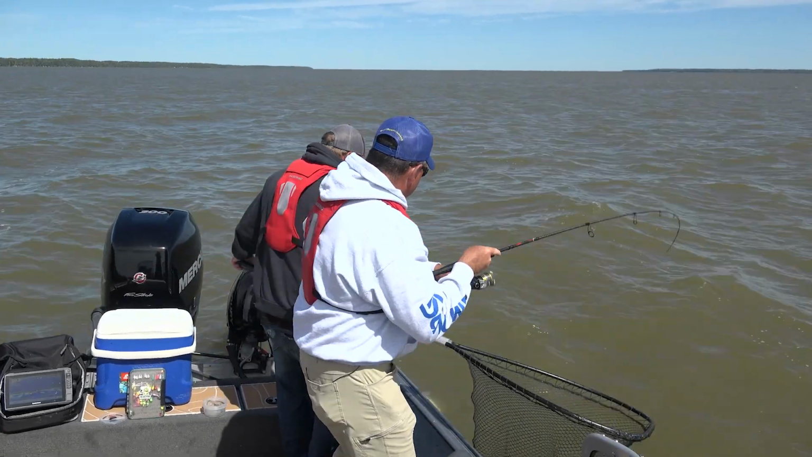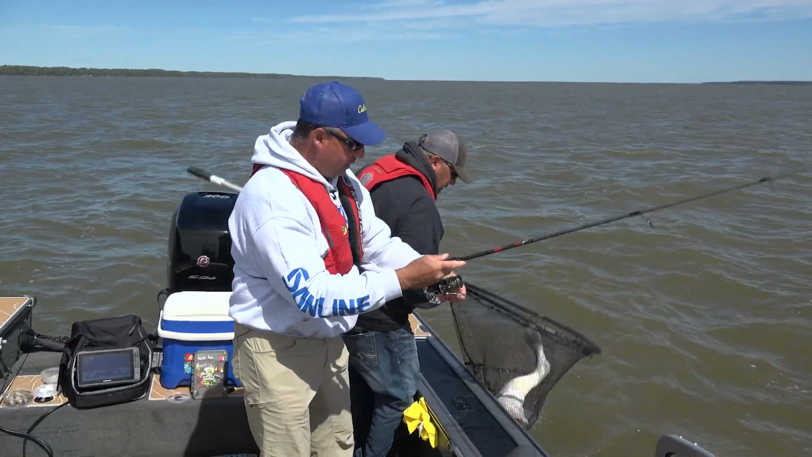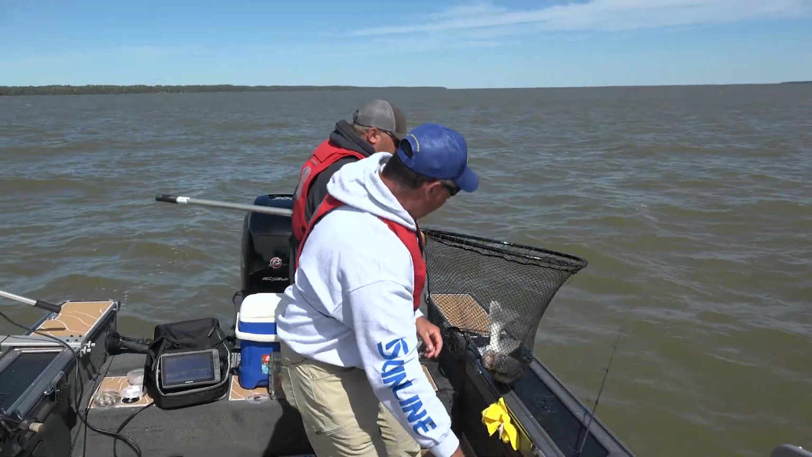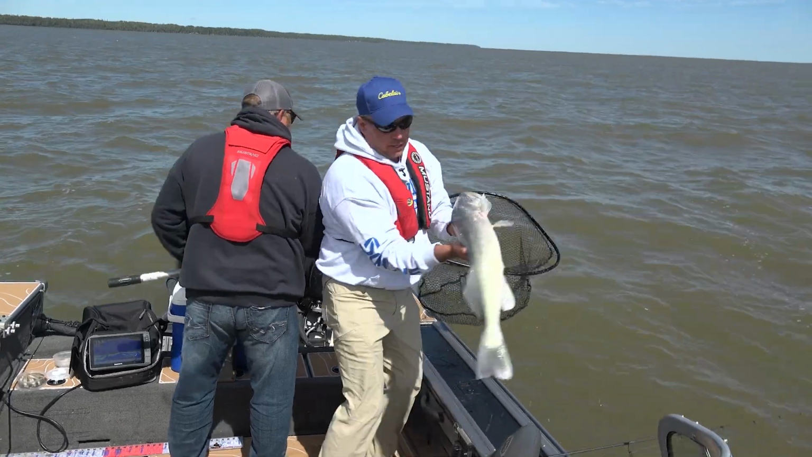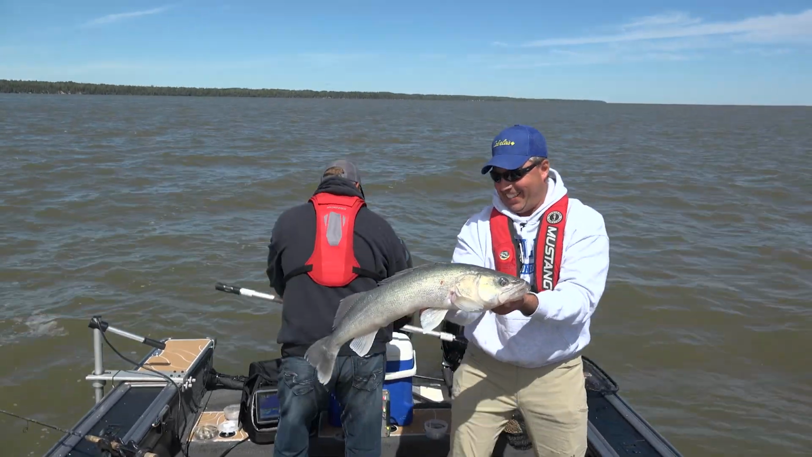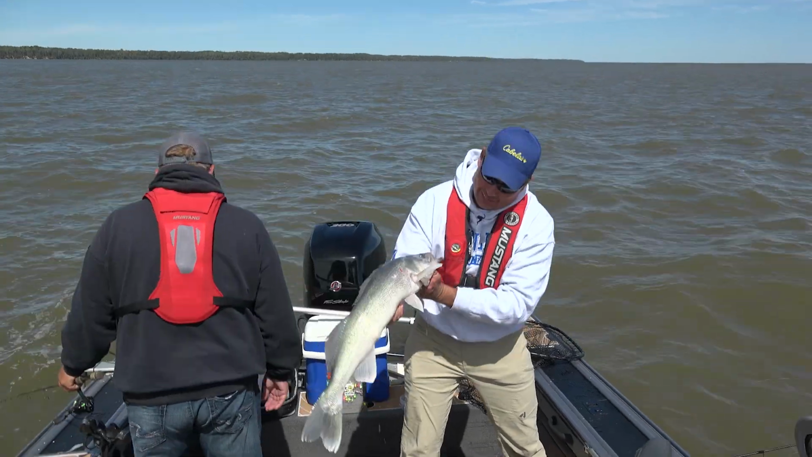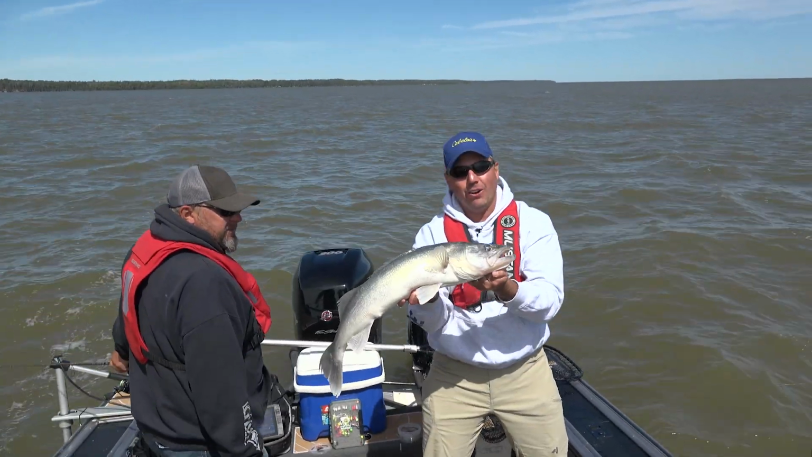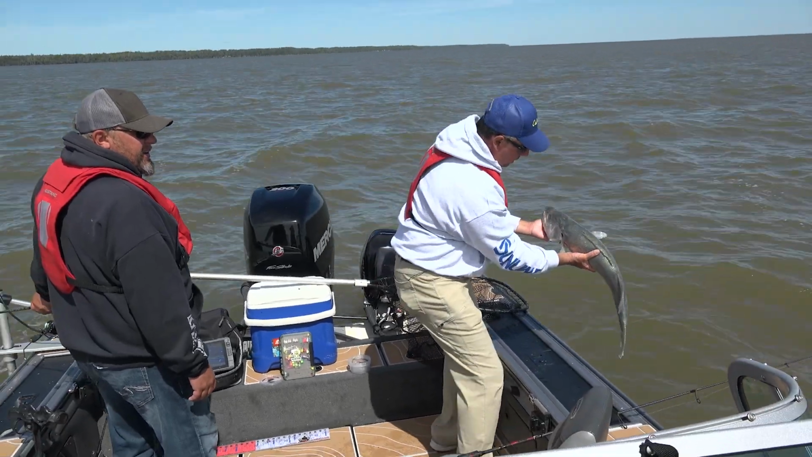And here we are catching some huge walleye. Holy moly. Holy cow. Right on, Wes. Paul promised me he'd get me some big ones, and here they are. I don't know how long she is. Not gonna measure, don't care, we'll get her back in the water.